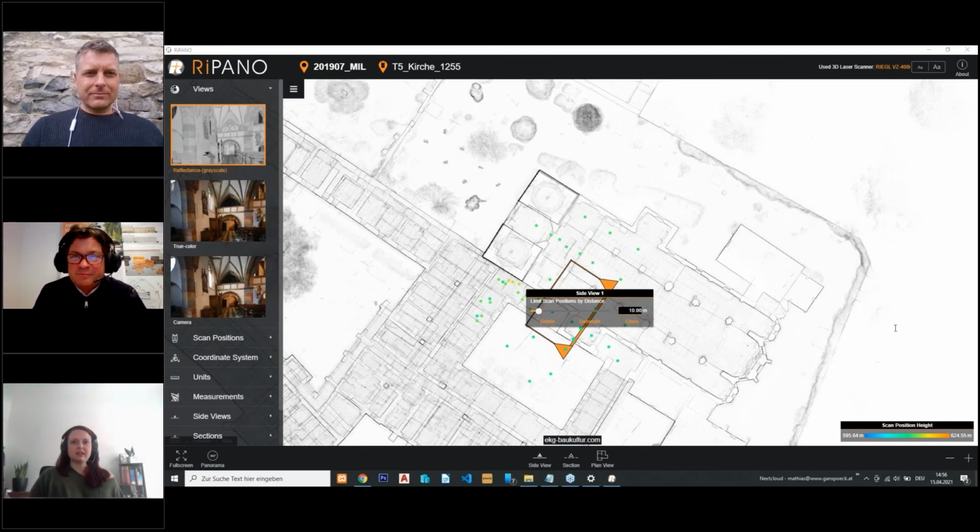Okay, so I have the first question now. How much does the whole system cost in total? The scanner, VZ400 plus Panos software. Are there possibilities to rent it?